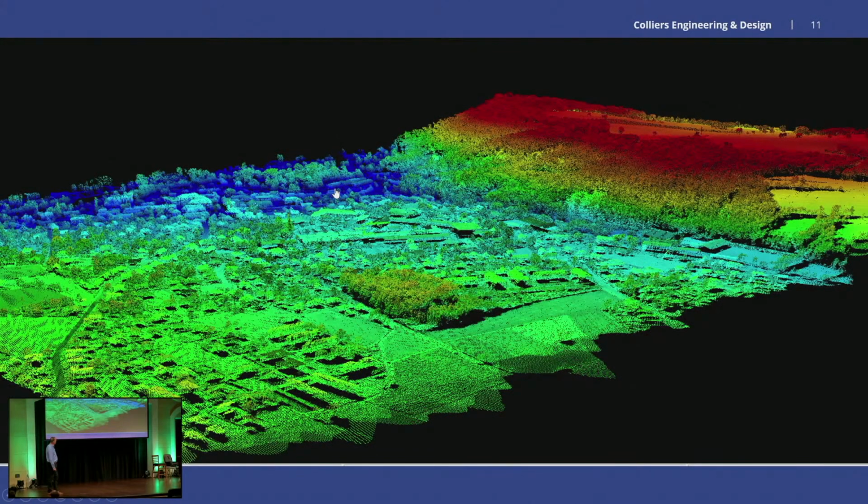This is a sample photo that was given to us. They gave us sample data when we were evaluating the instrument. We got that from Riegl, but pretty impressive amount of coverage in a single pass. So we're super excited about the VUX-120.